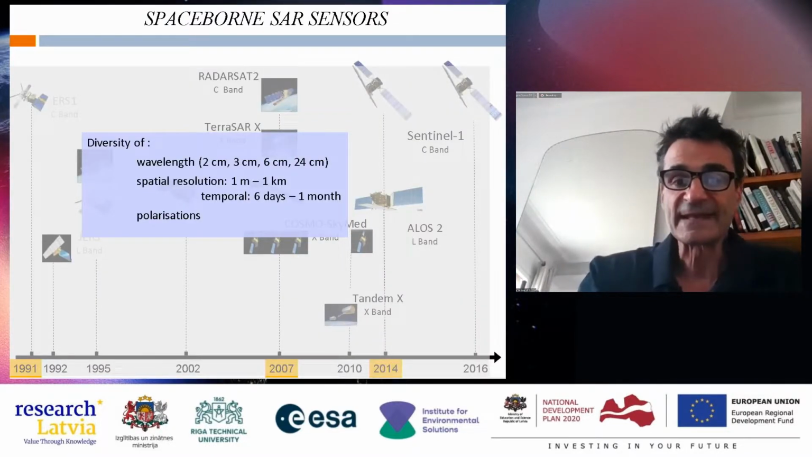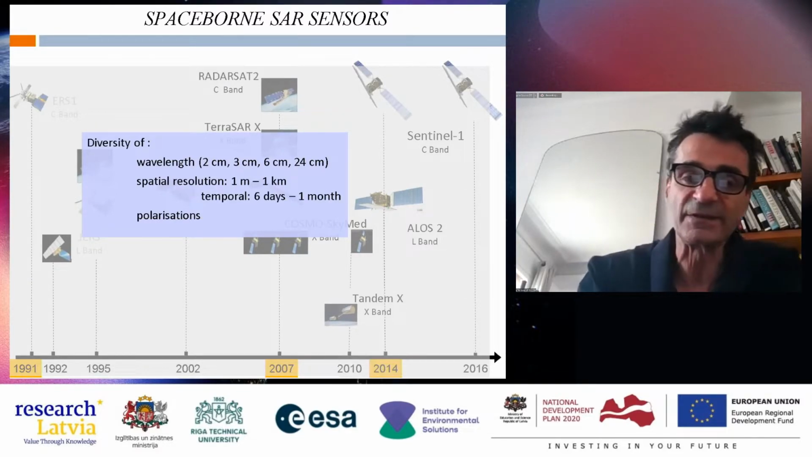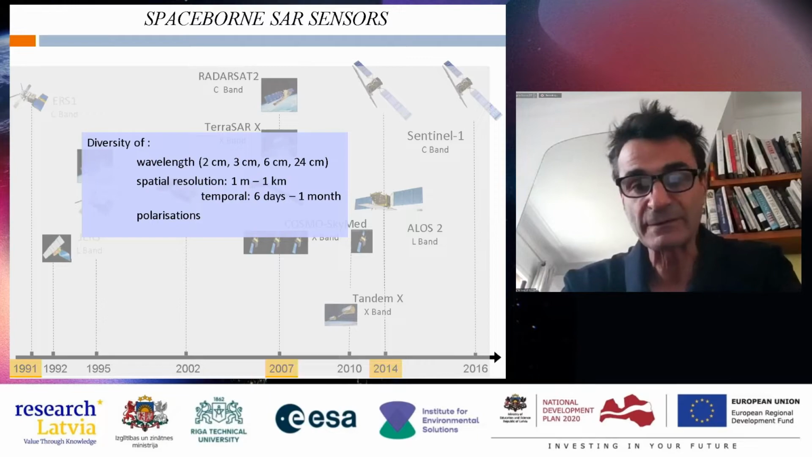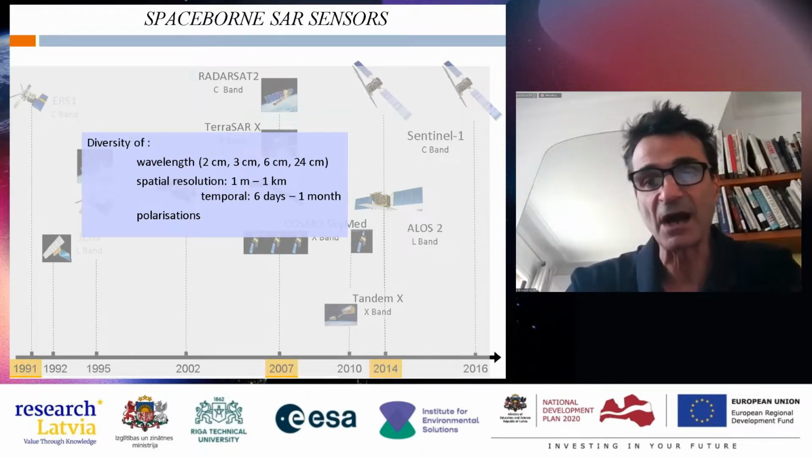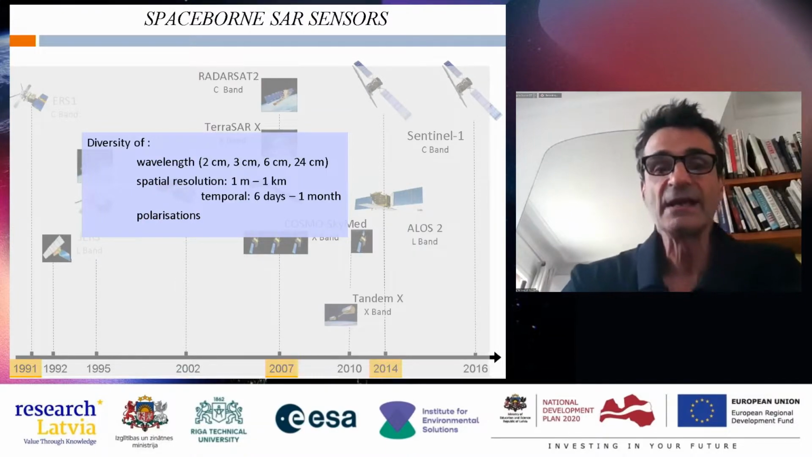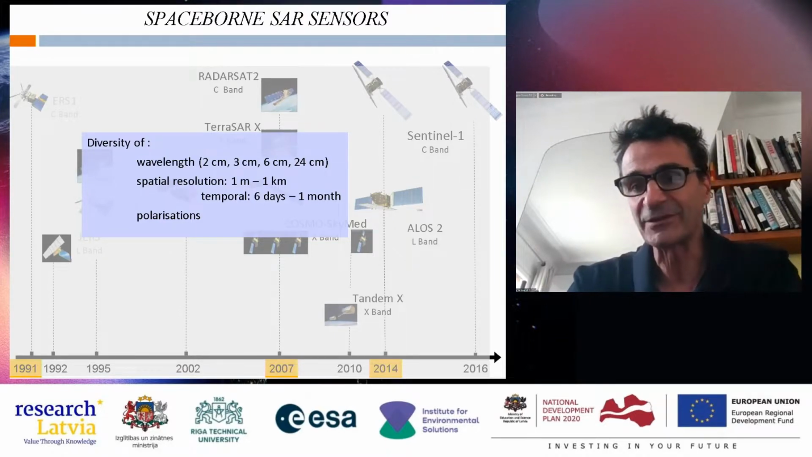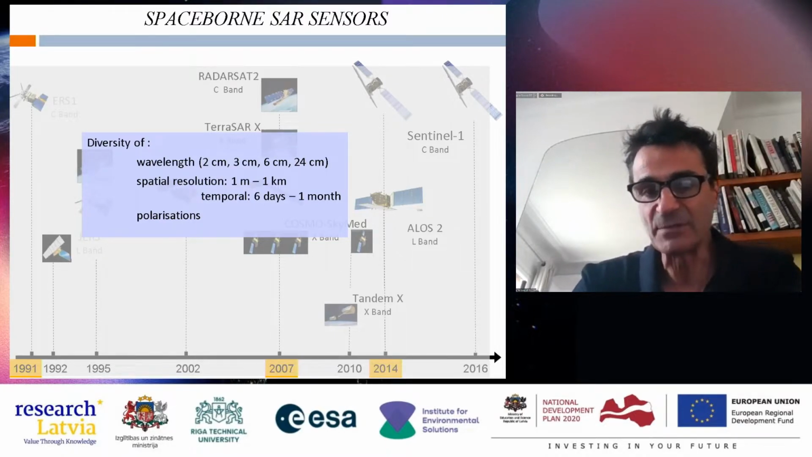So these sensors give us a large diversity in terms of wavelength, spatial resolution, and polarization. They all operate either in vertical or horizontal polarization. The spatial resolution ranges from 1 meter to 1 kilometer, depending on the acquisition mode.